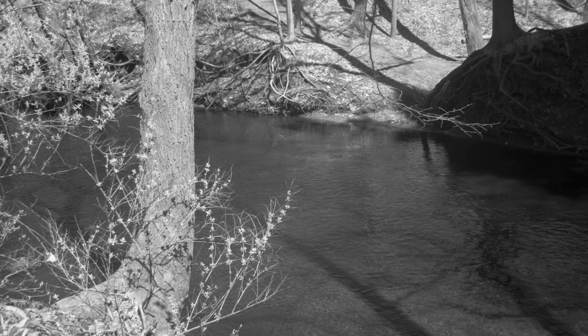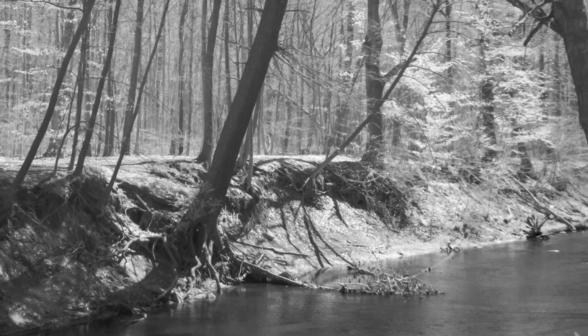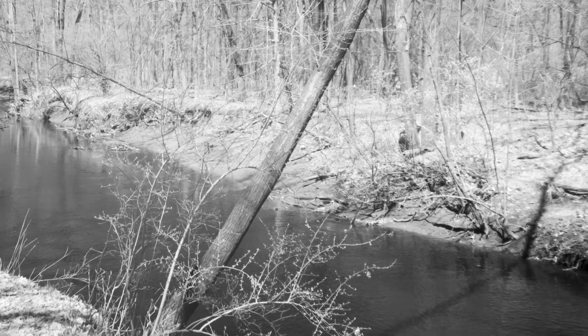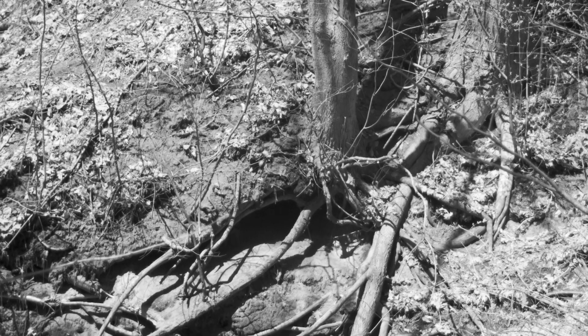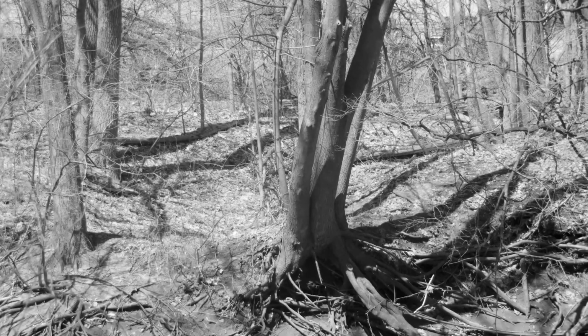Sometimes when you look closely, the location tells a story. Here, Plaster Creek runs through the park. The trees need the water to survive, and yet when the water has been too high, it's eroded the banks, leaving the trees along the bank with nothing to hold on to. Their roots are exposed and they're in danger of falling over.